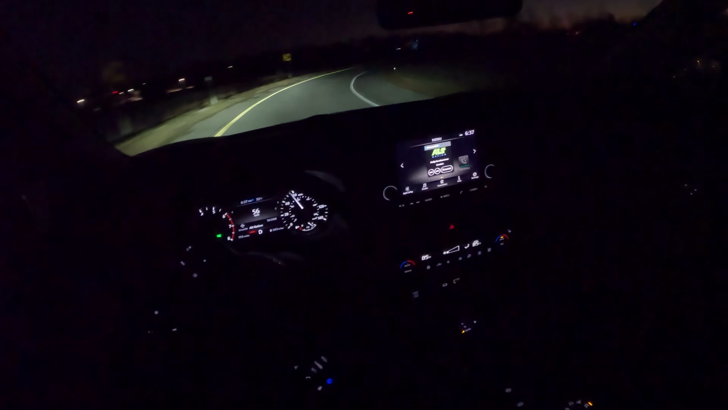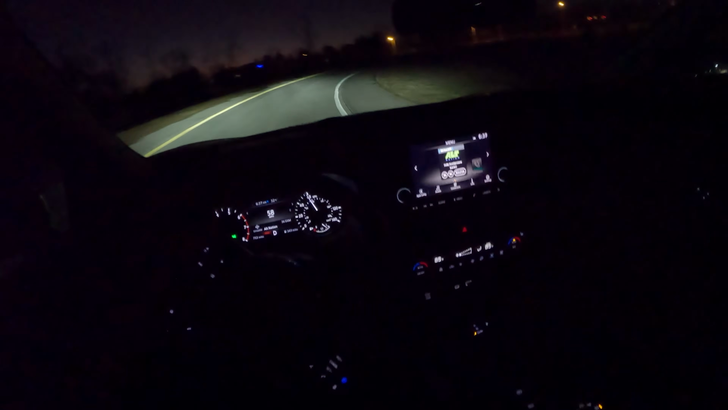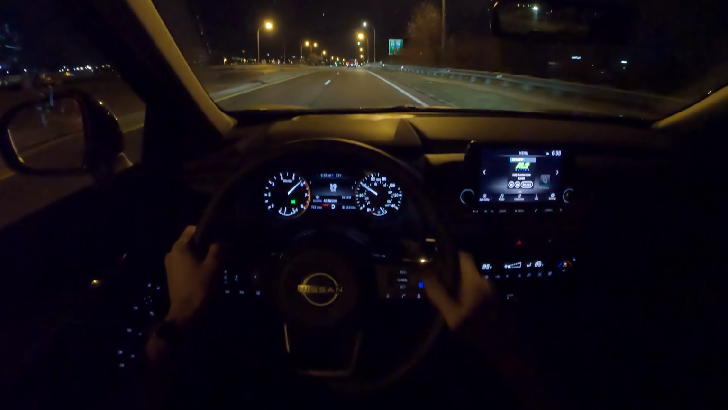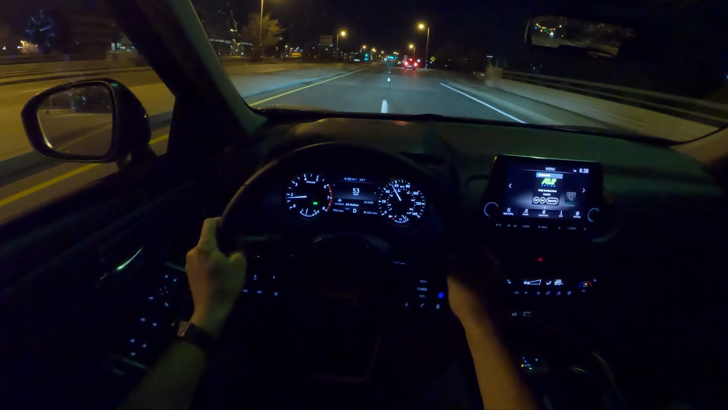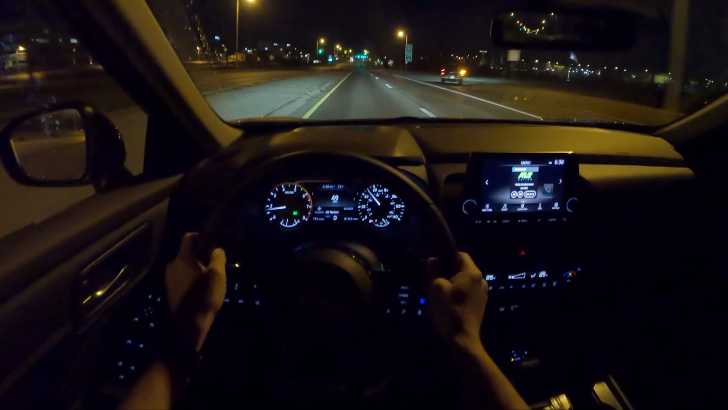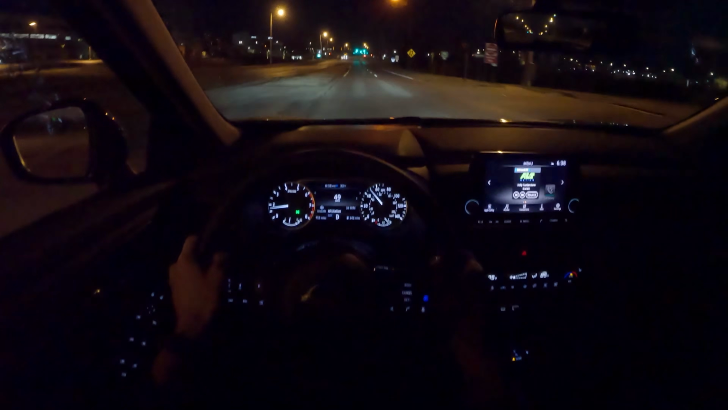Actually handles surprisingly well. Headlight performance is decent too. Unfortunately, haven't driven this in any inclement weather, so haven't really been able to test out the all-wheel drive system that much.